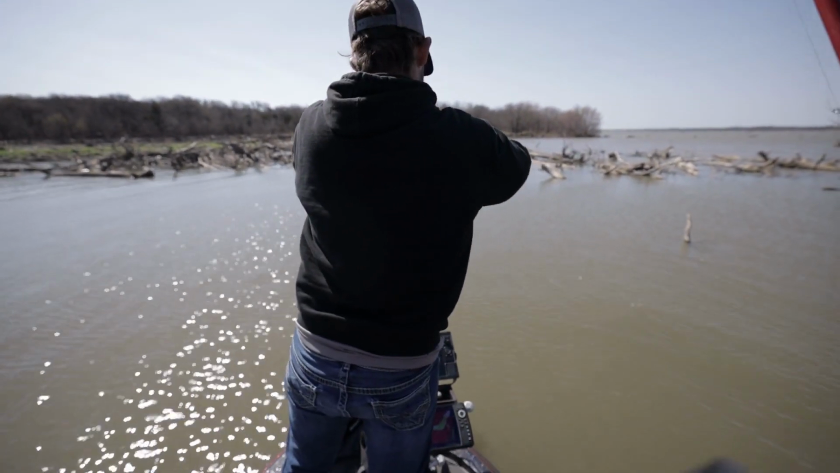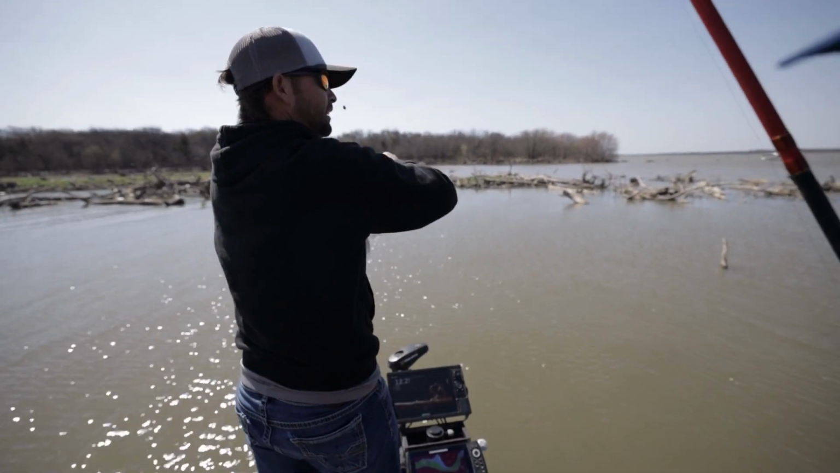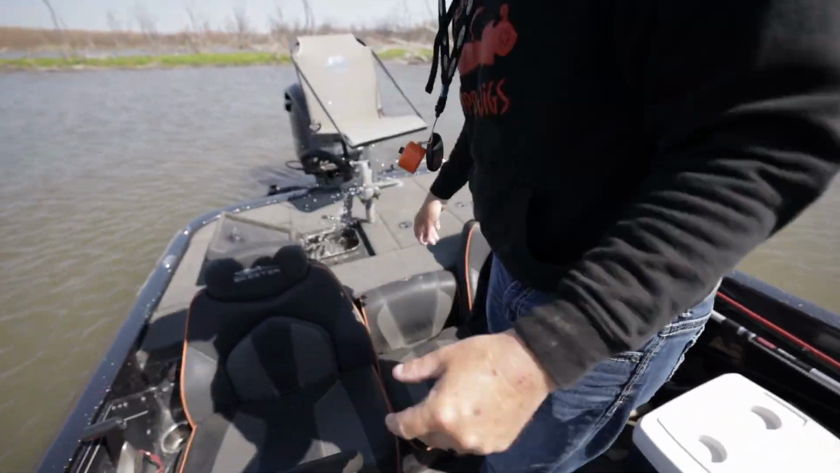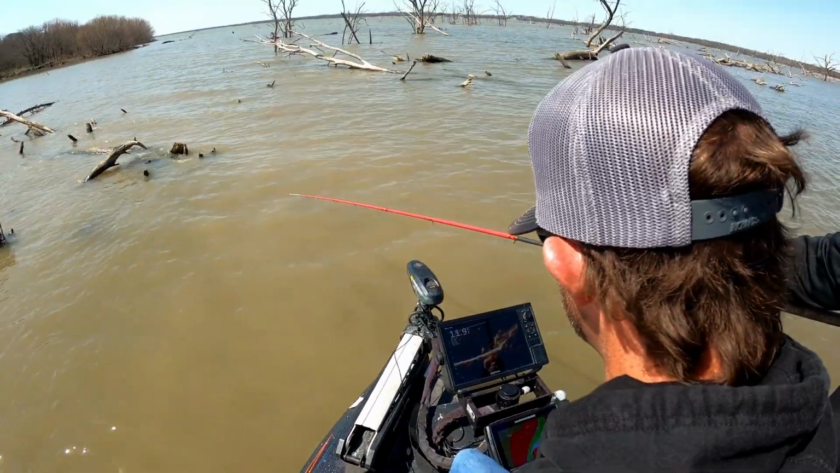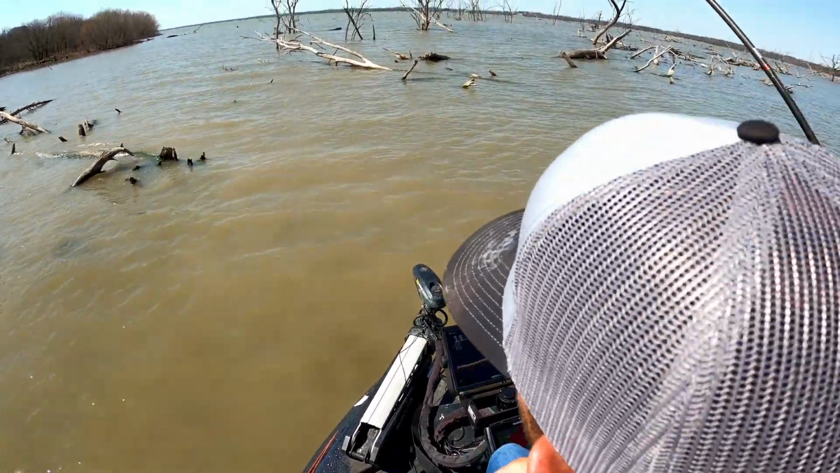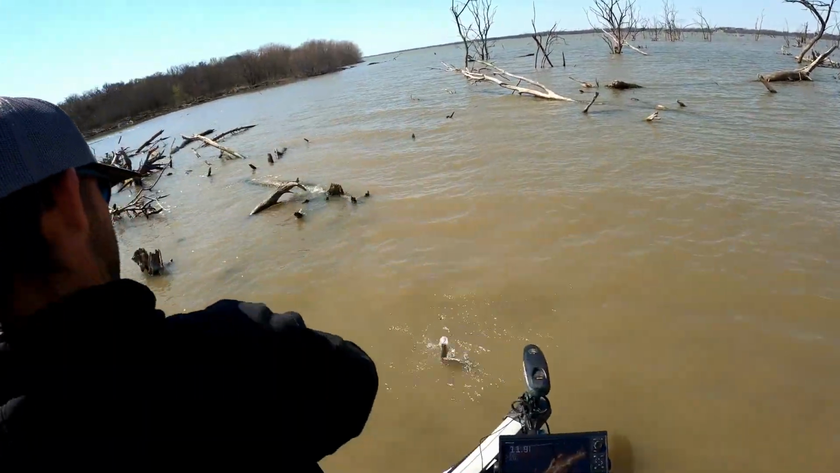Isn't that two crappie that was in there? There was, yeah. That one's that fish that doesn't come up. That looked at it. Come on, fish, turn around, come eat it. Here you come, get him. Oh, that's a good one.